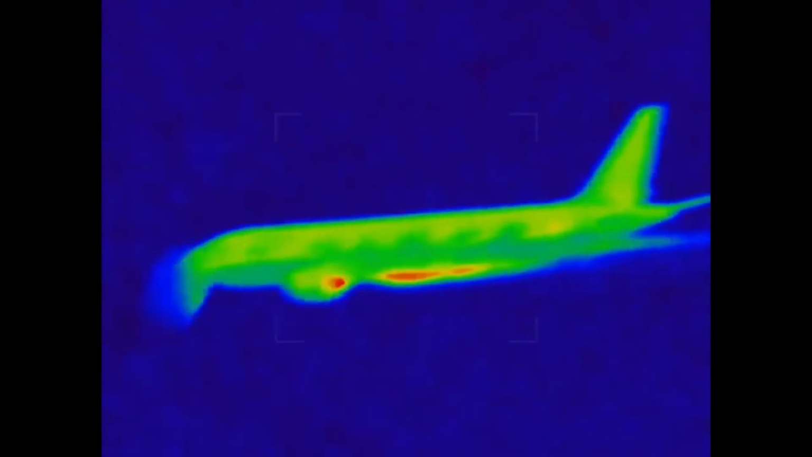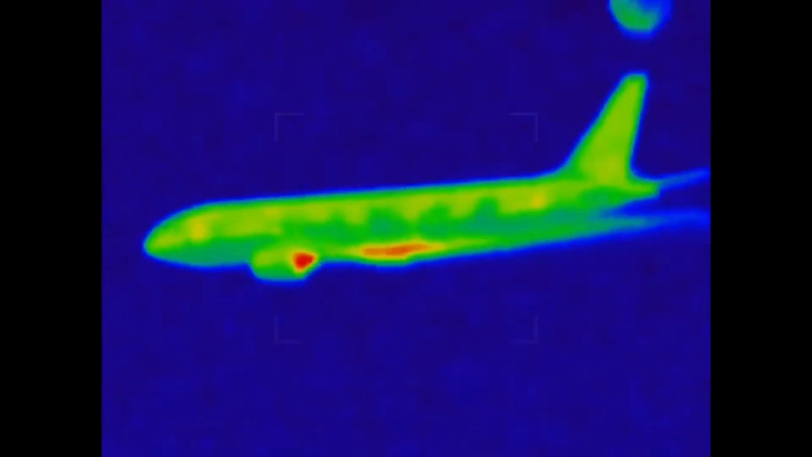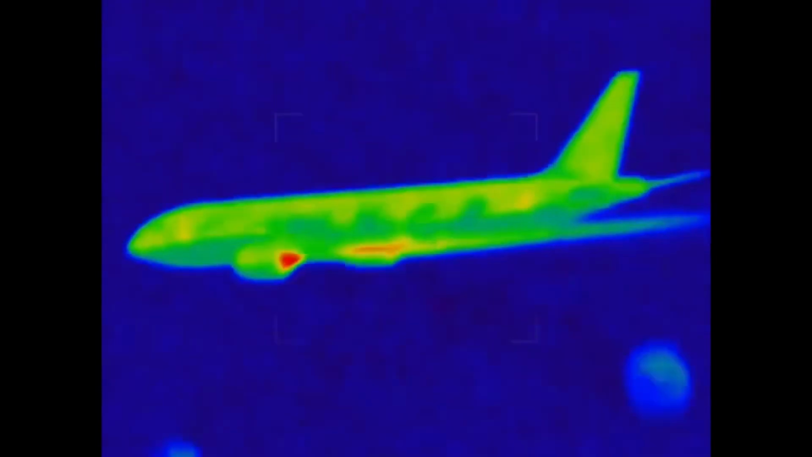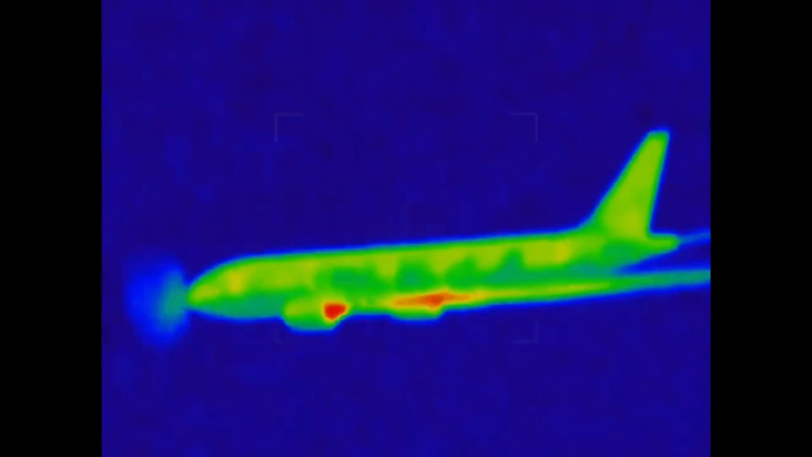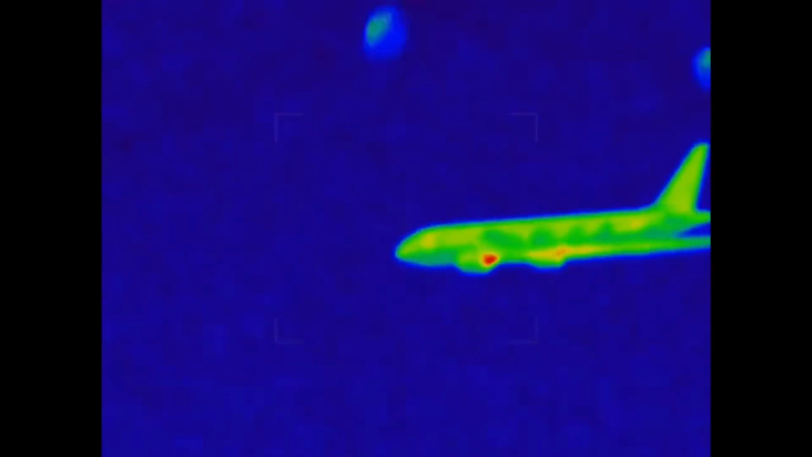No, if this were real thermal video footage, you'd see real heat bloom from the engines, you'd see temperature separation on the fuselage, and you'd see motion-consistent gradients. But in this clip, nothing. Because it isn't measuring anything.